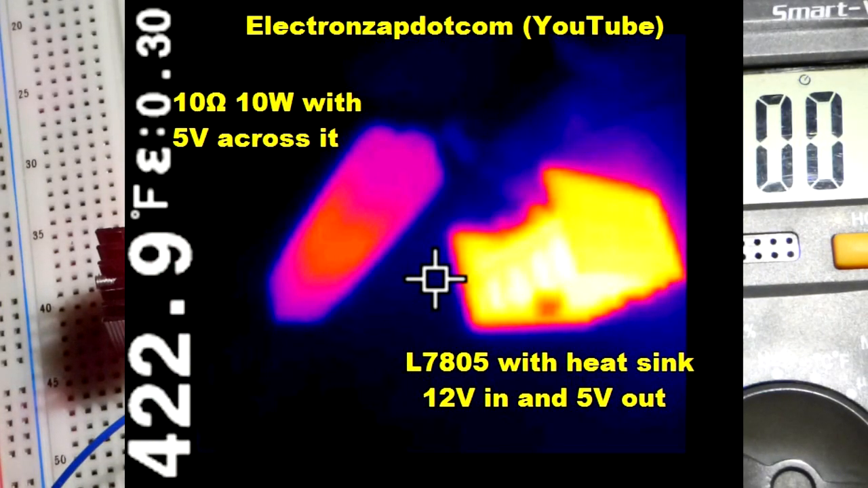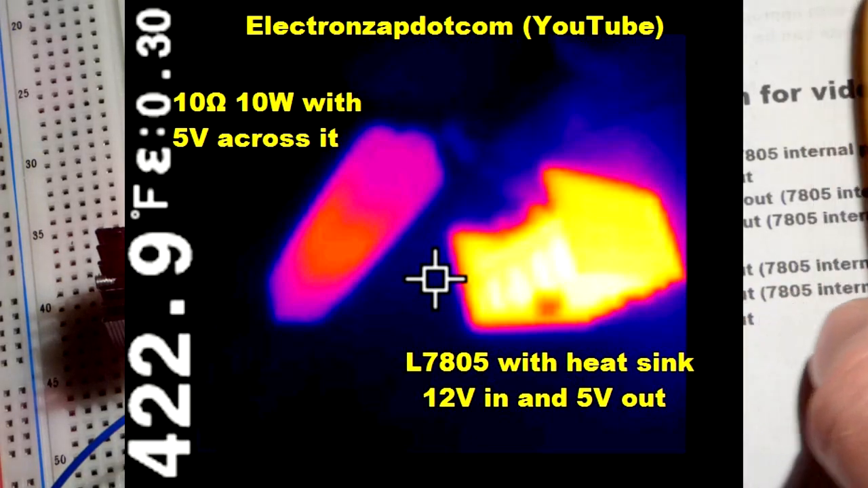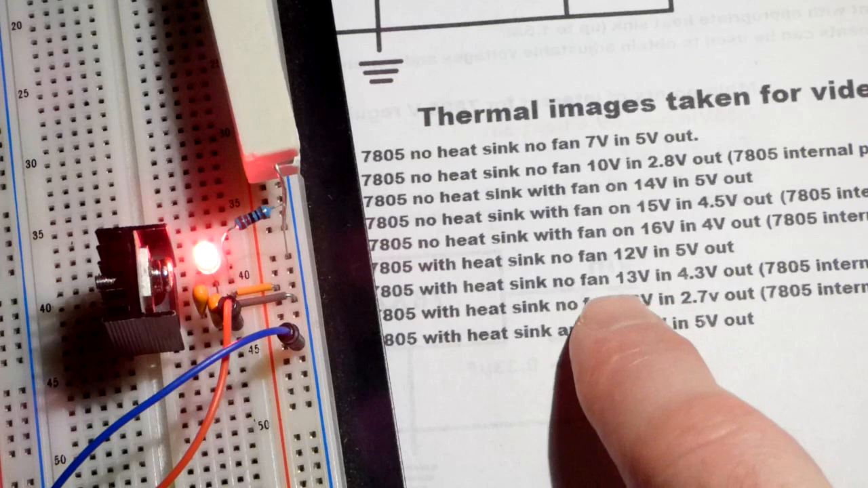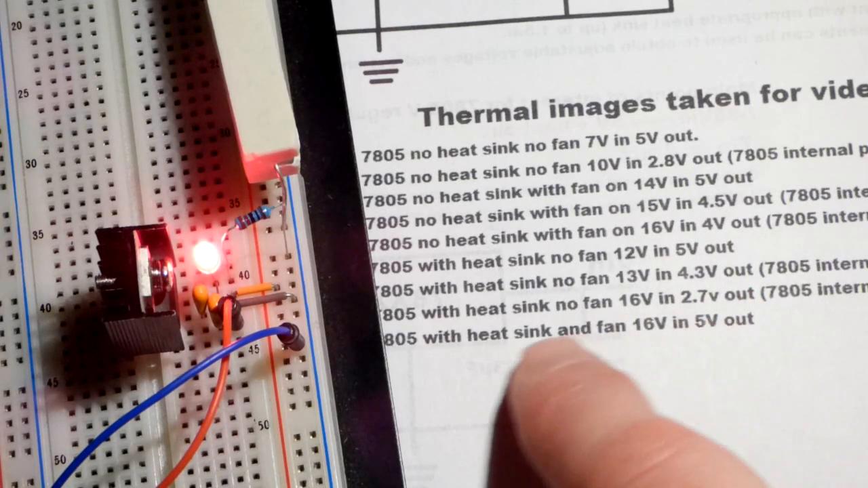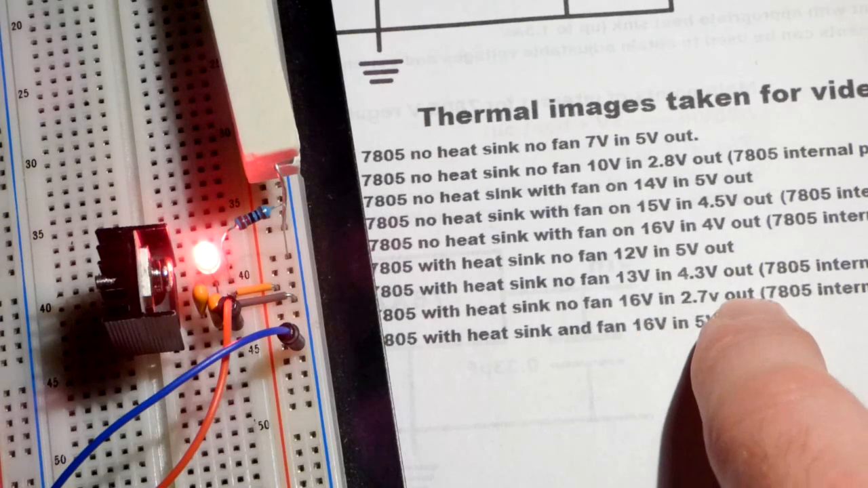So now I will turn it up to 13 volts, and so now we got 13 volts. We will probably see the voltage coming out lowered to 4.3 volts. And then later on we'll see about 16 volts to 2.7 volts.